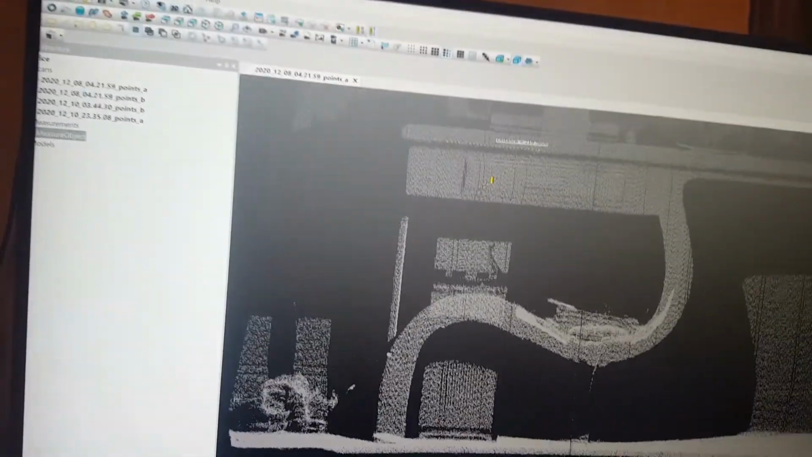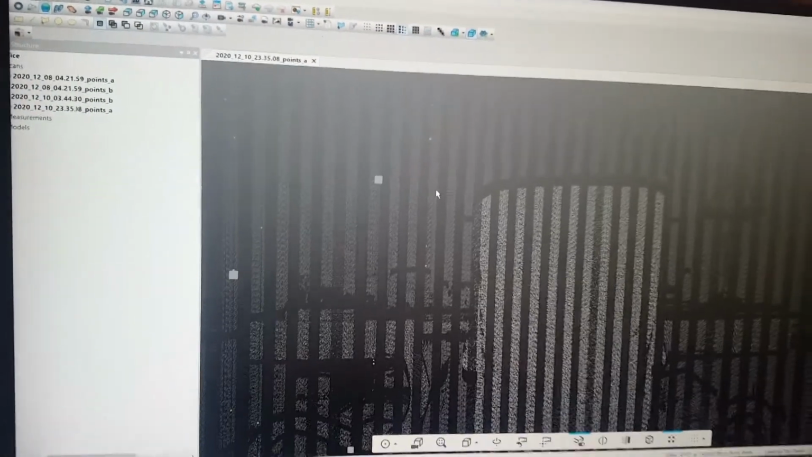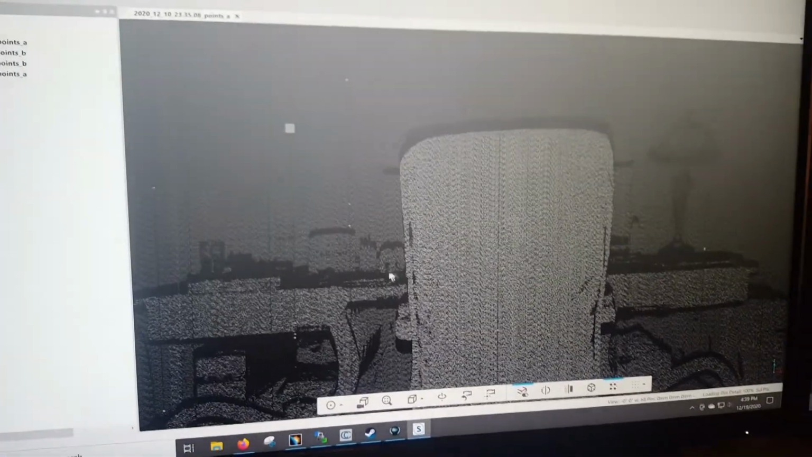Okay. That one doesn't seem to be working. Sometimes in Scene, that's not a point cloud issue, that's a Scene issue. And hopefully they get that corrected at some point, but let's try a different file and do the same thing. That looks like my office chair.